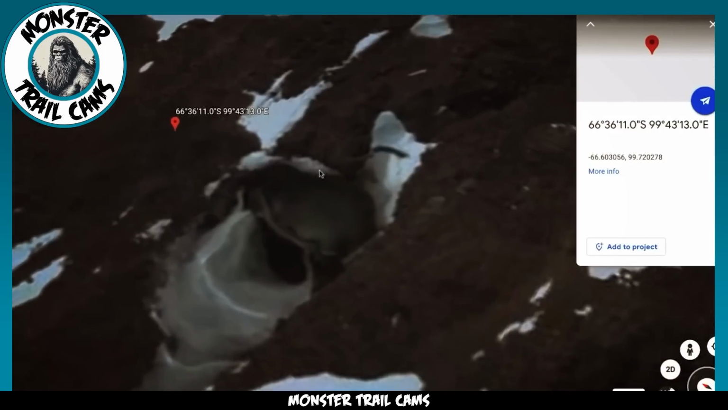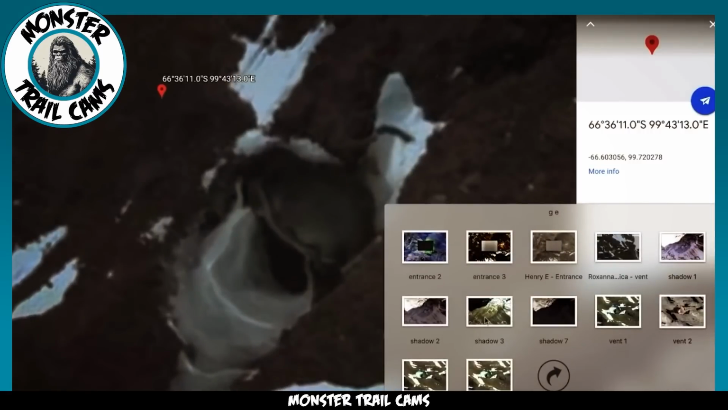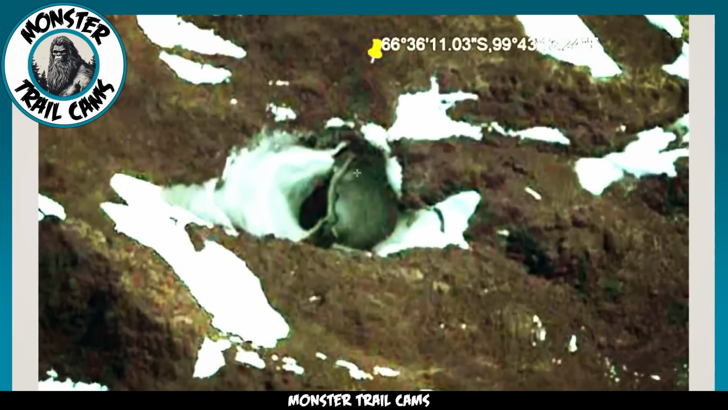When you take a closer look at the structure, it clearly stands out from the surrounding natural landscape, lending weight to the theory that this isn't just a random formation, but something intentionally built. So what's really going on here? What are your thoughts?